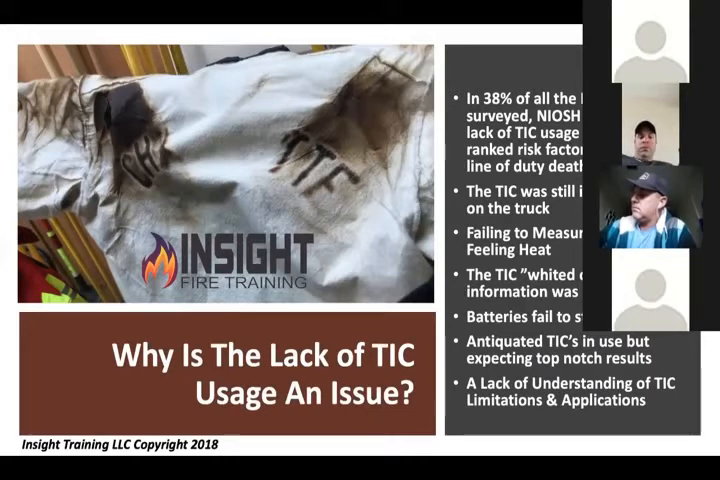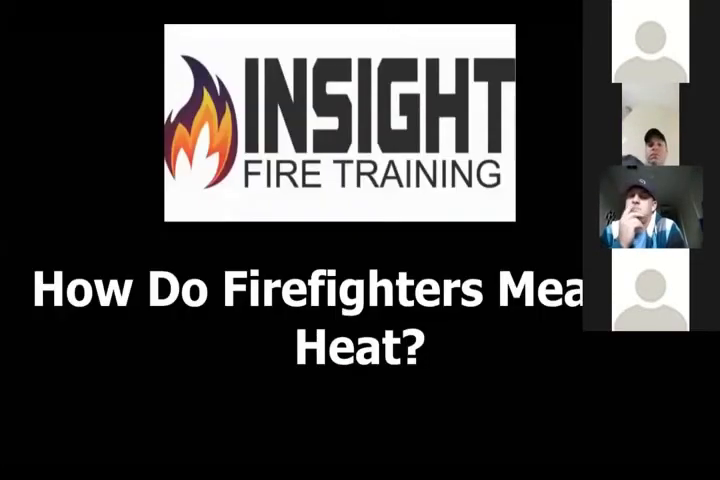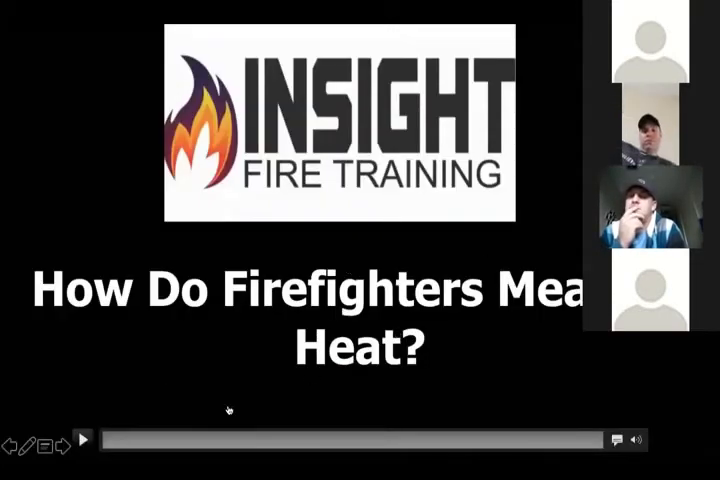Glad we were able to do that. Antiquated thermal imaging cameras are currently being used on frontline equipment. So you got the best fire truck, the best gear, best fire station, and you got a 20-year-old camera going to search for my kid that can't see further than 7 feet. And I can go to Dick's Sporting Goods and buy a better thermal imaging camera with my own money. I think that's a problem. And then obviously a lack of understanding of what it can be used for and what it can't be used for.